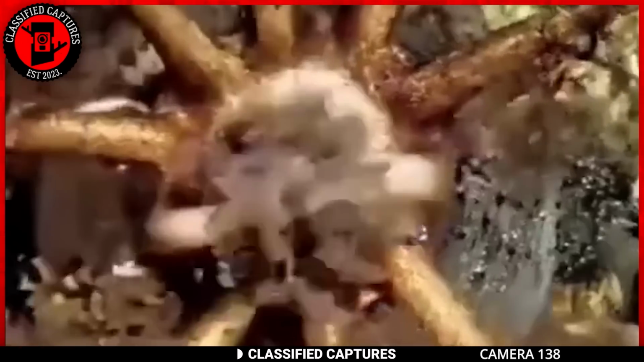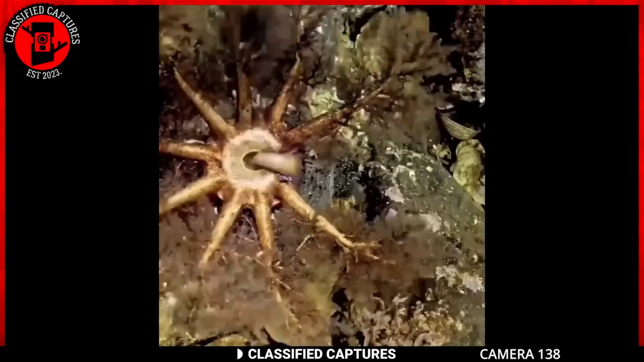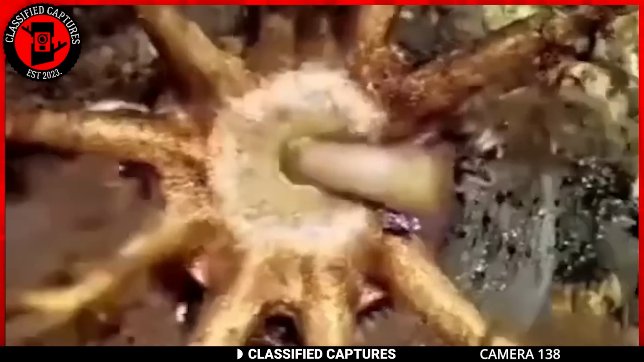At the center of the creature, there's a small hole that appears to be used for the creature's feeding or breathing. We're not so sure. The creature takes turns sticking the root-like tentacles into this hole. What could this be? Is it feeding or what?